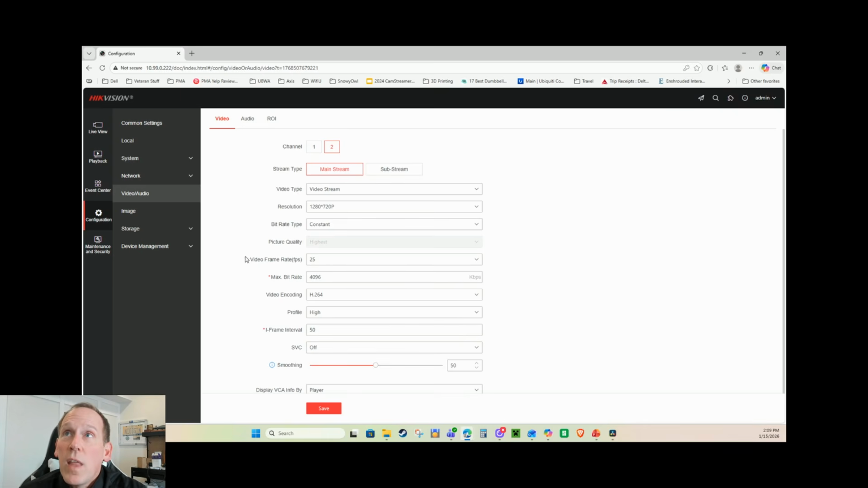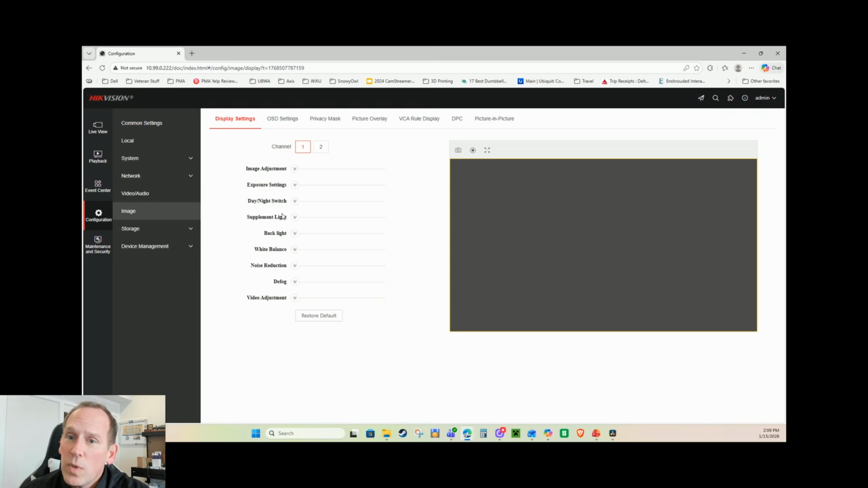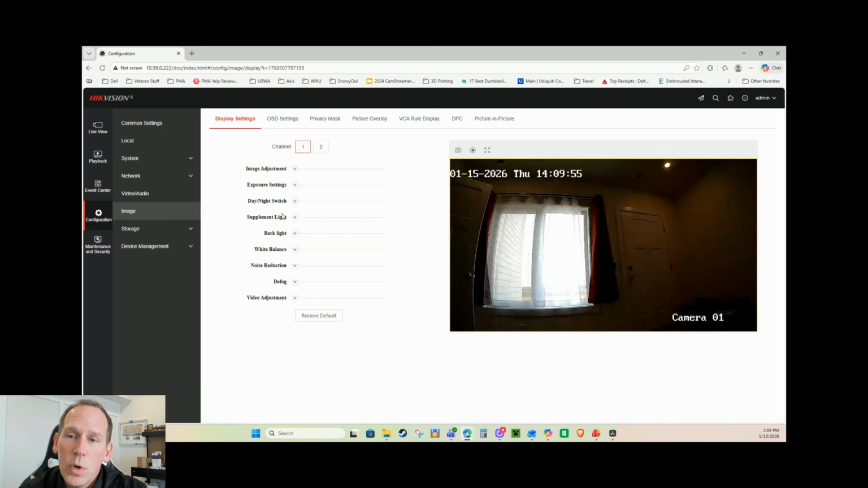So now that we've done that and we've saved that, there's really not a lot more to do here except for some of the image manipulation. In my case, this is a turret style camera. When I initially set it on my table, it's upside down because it's actually designed to be mounted onto the ceiling. So what you can do is do an image adjustment. You can't do the image adjustment in UniFi Protect without adding it in with the AI port.